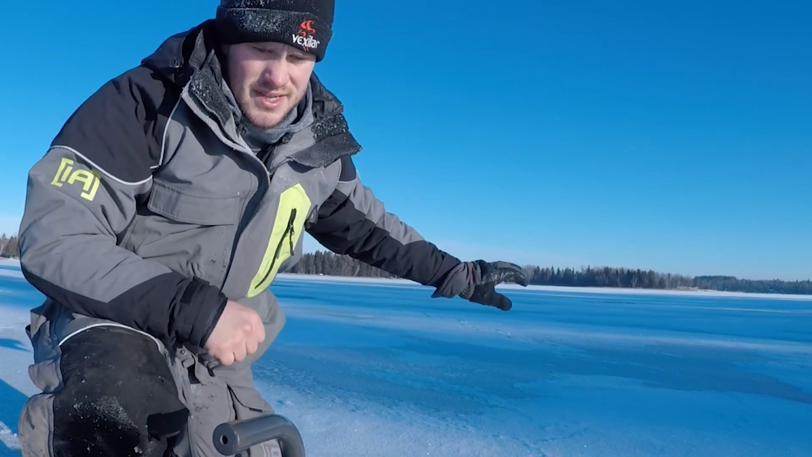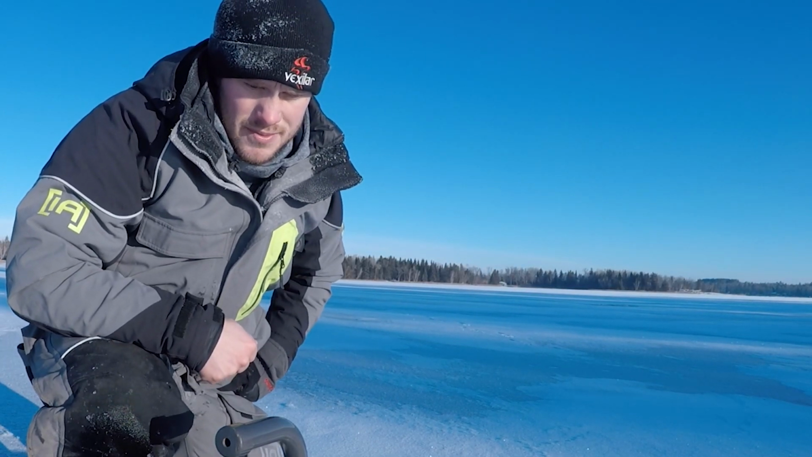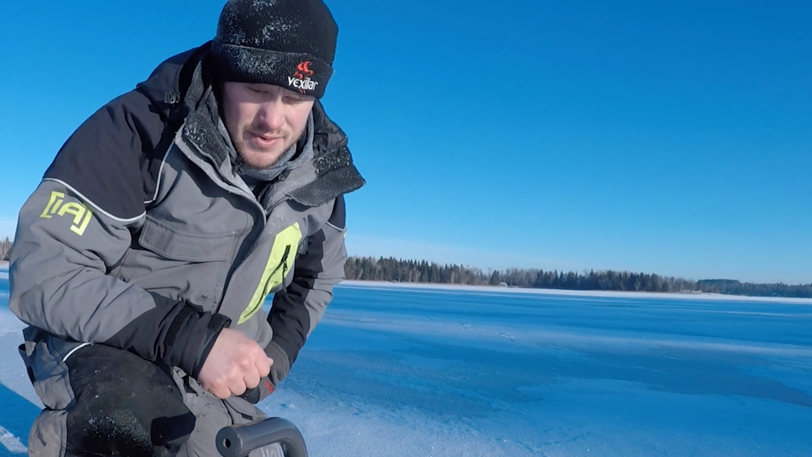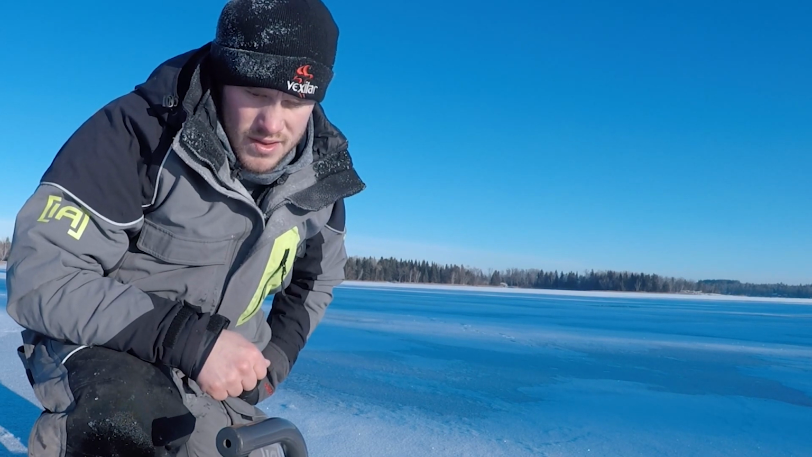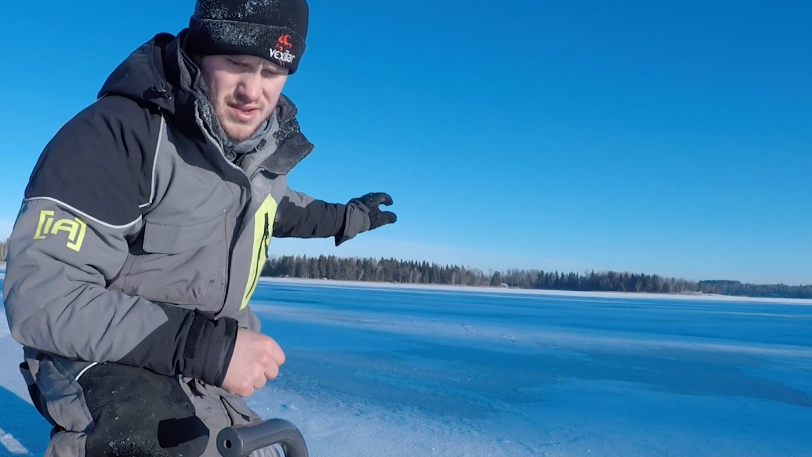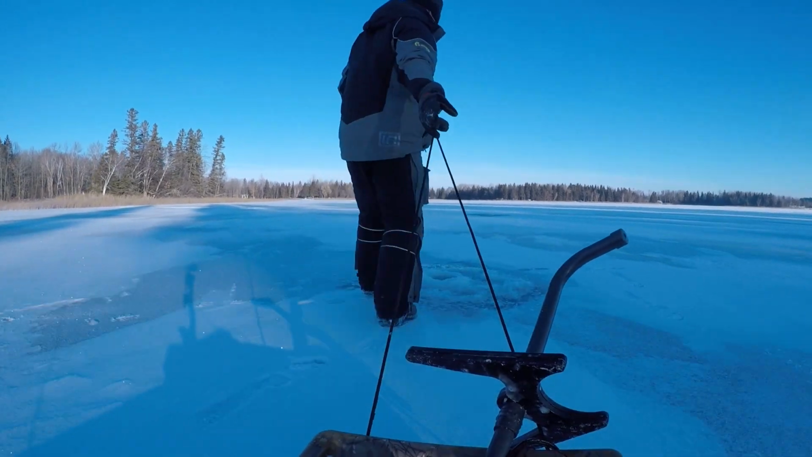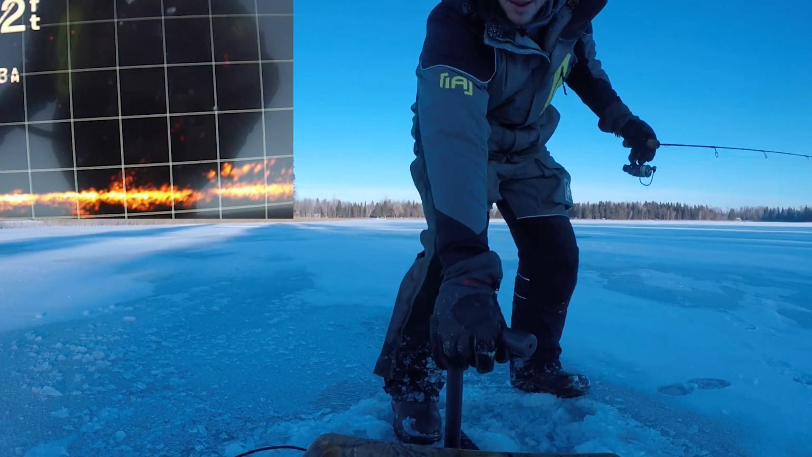They're a little bit still that way, and I'm going to sit and watch them for a little bit, see if I can see which direction they're moving. Seem to be moving away from me. So I'm going to keep moving, trying to get out ahead of them here. Hopefully these fish are moving towards us unless we spooked them.